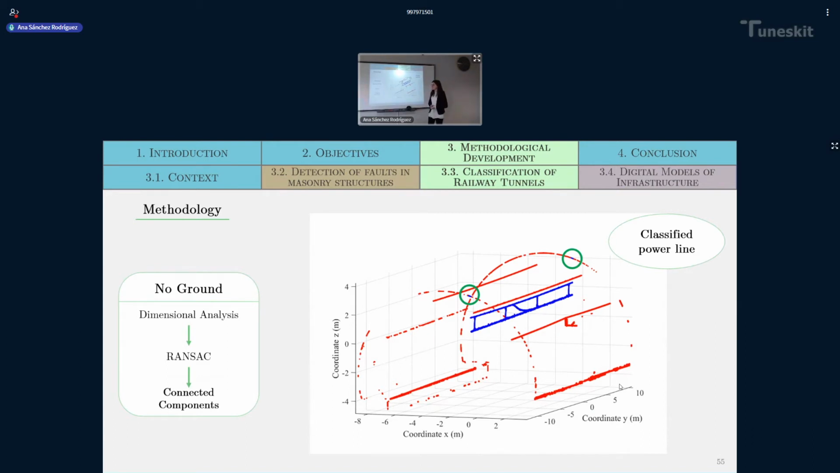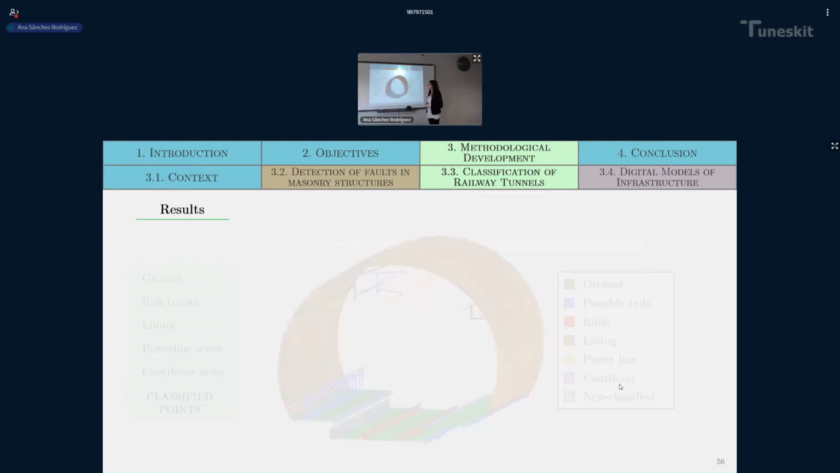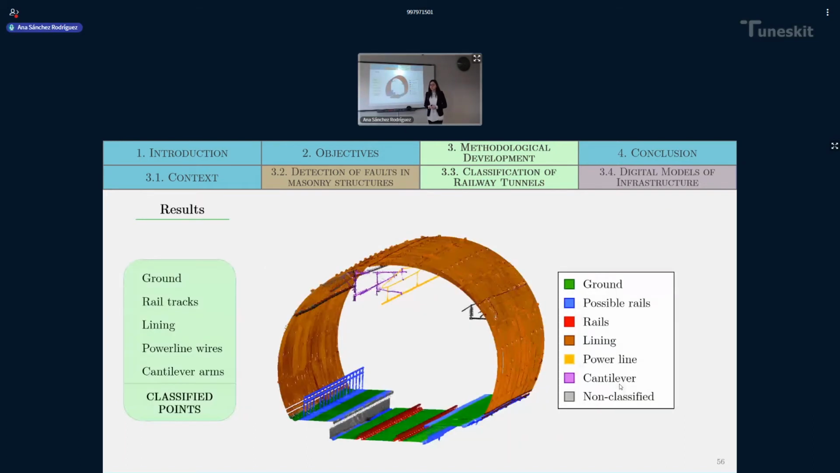Once the power line was classified, the same procedure was applied to detect cantilever arms in the sections of the point cloud that had them. And these are the results of the classification. You can see here a different color depending on the element that the points belong to.